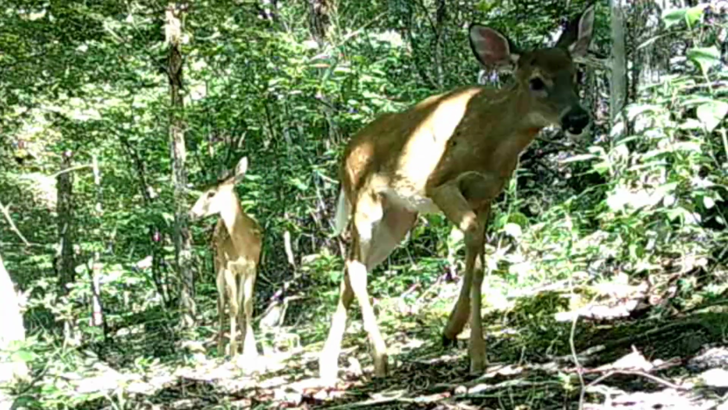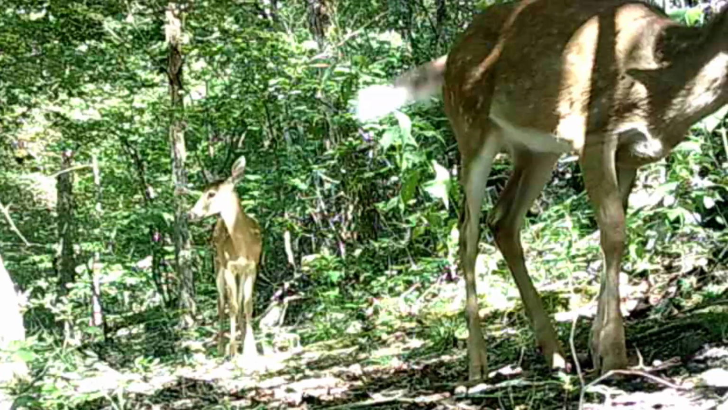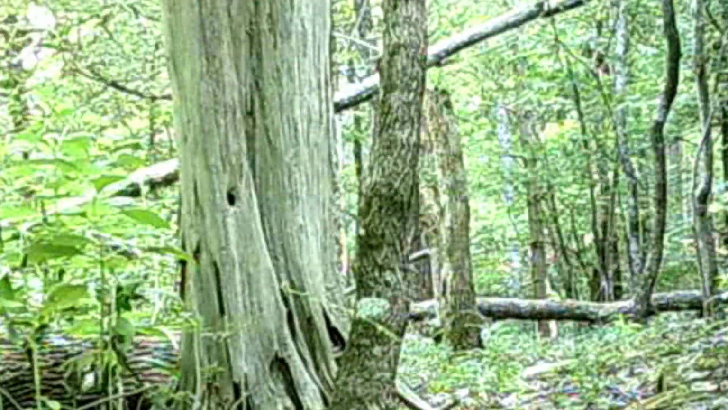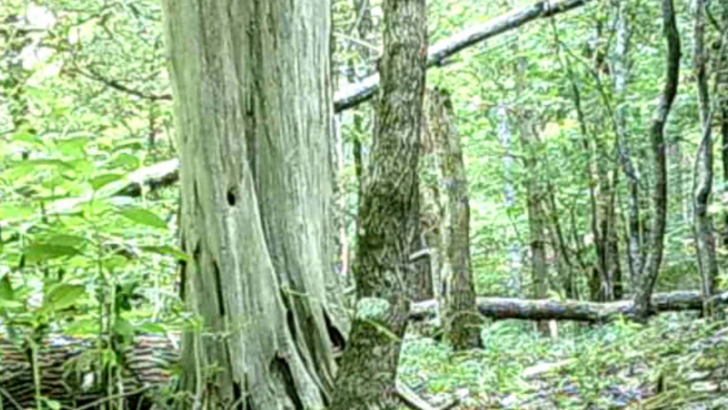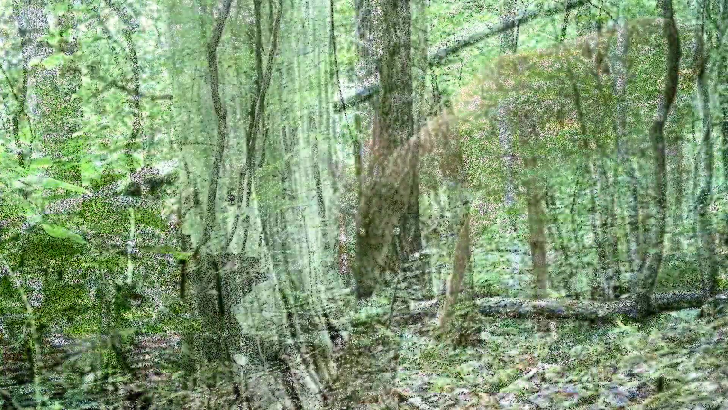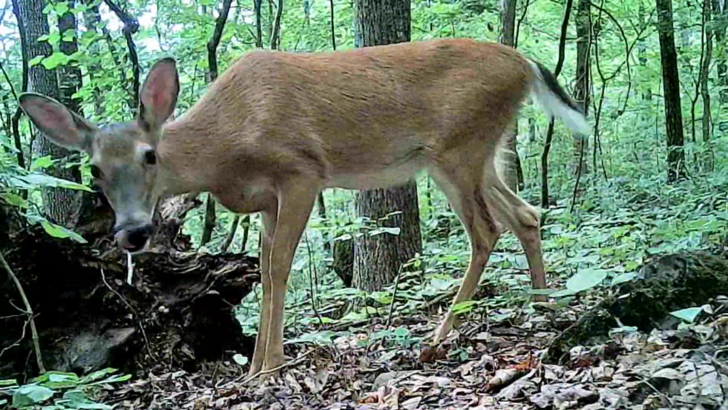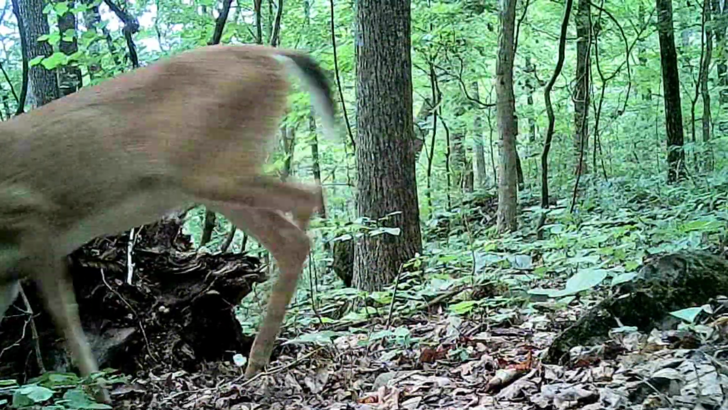Now out on the ridge trail, ain't the beautiful little fawns. They've grown up. Some's losing their spots quicker than the other. And the bucks, they're moving around pretty good. You can catch them in front of the camera. Does, they're still browsing. Most of them still got their little fawns with them too.